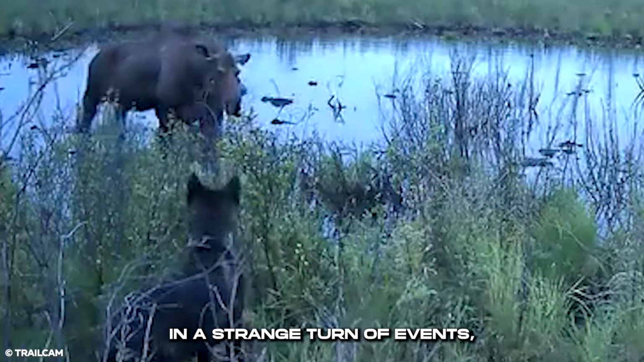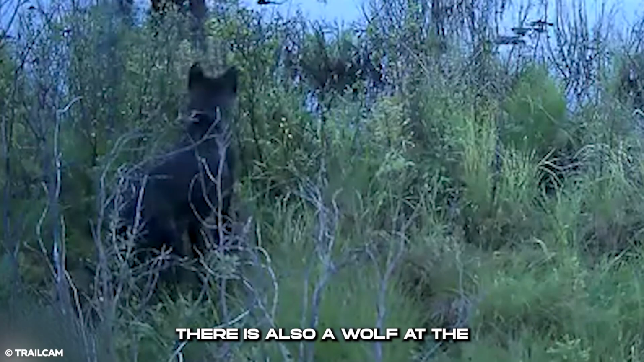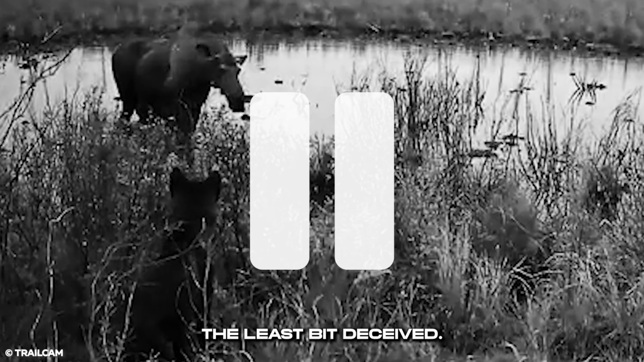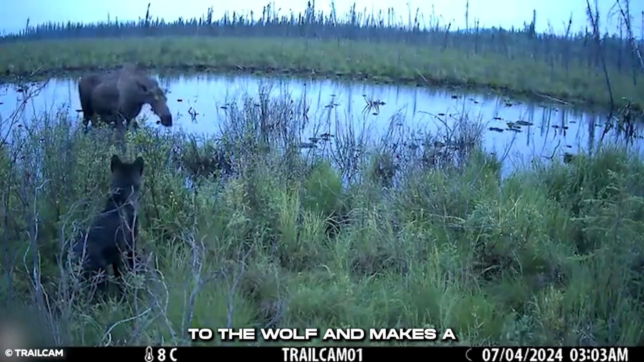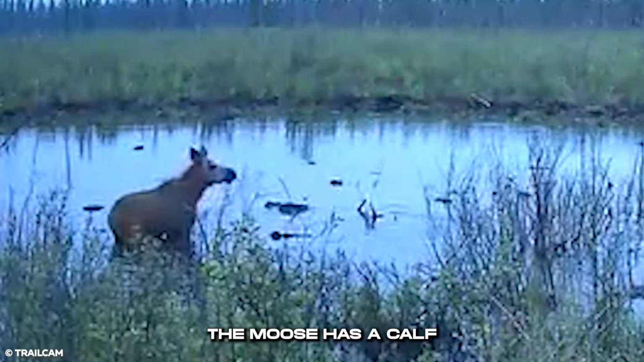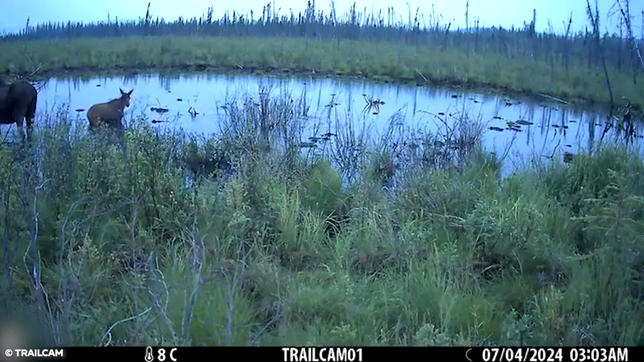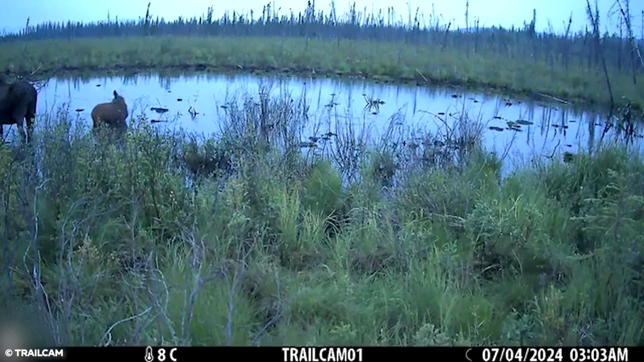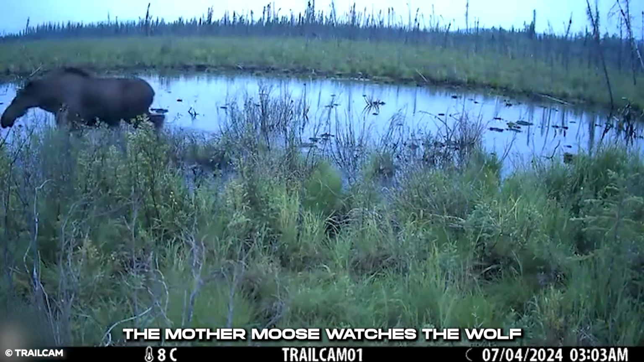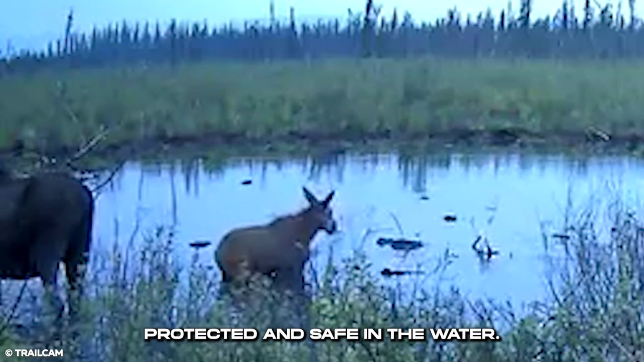In a strange turn of events, the trail cam captures a moose in a shallow pond. There is also a wolf at the bank, hiding in the shrubs. The moose sees it, not the least bit deceived. The moose gets close to the wolf and makes a fake charge at the wolf. The wolf scampers off. The moose has a calf it's trying to protect. The mother moose watches the wolf retreat, ensuring its calf is protected and safe in the water.